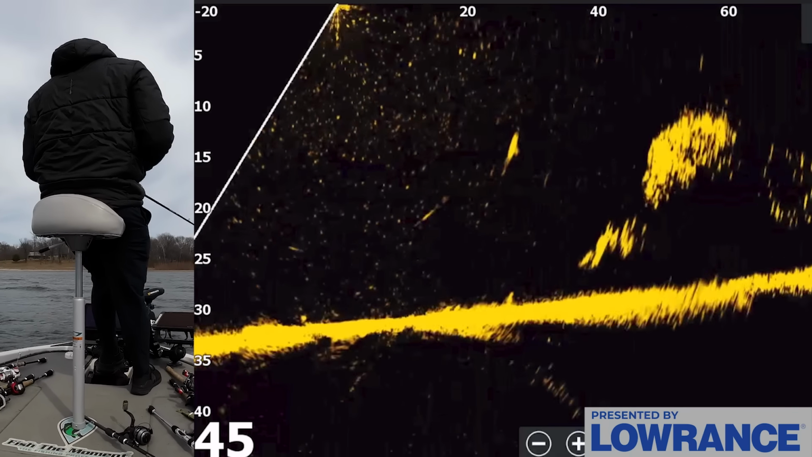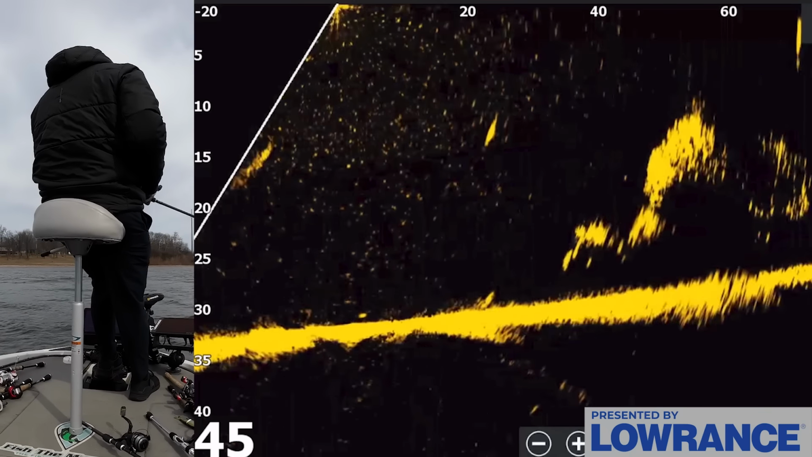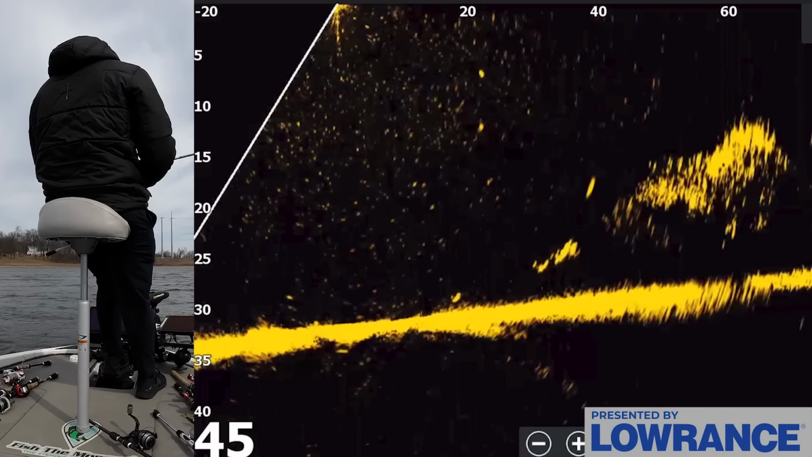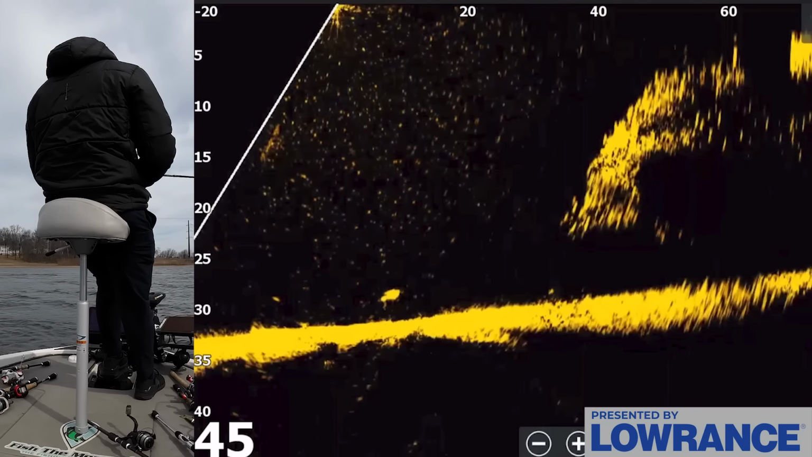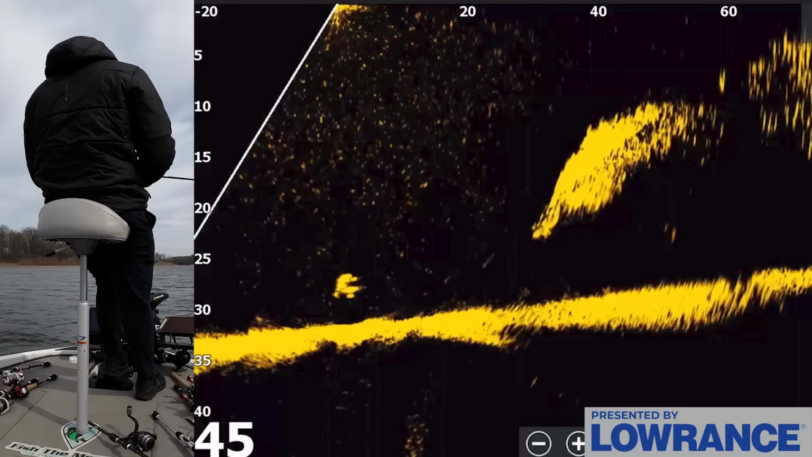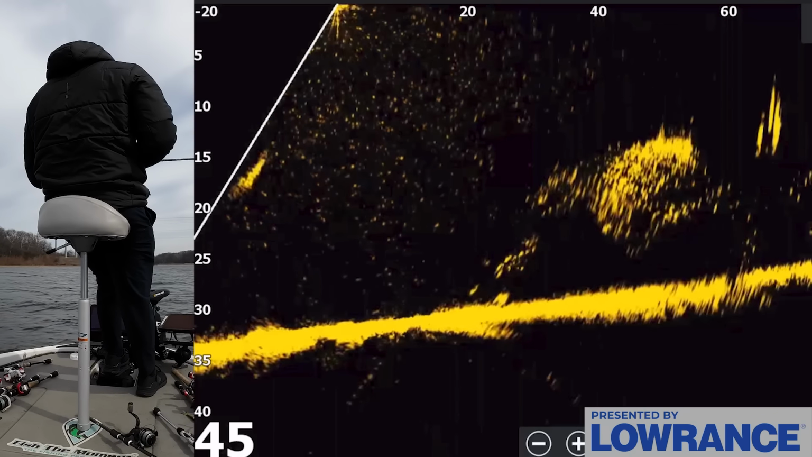Oh, what in the world is happening? These fish do not want that spoon. Just works in the middle of the water column, I guess. I'm going to drop down to this guy underneath that bait ball.